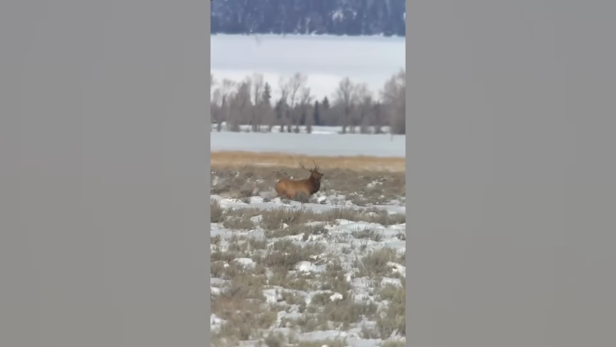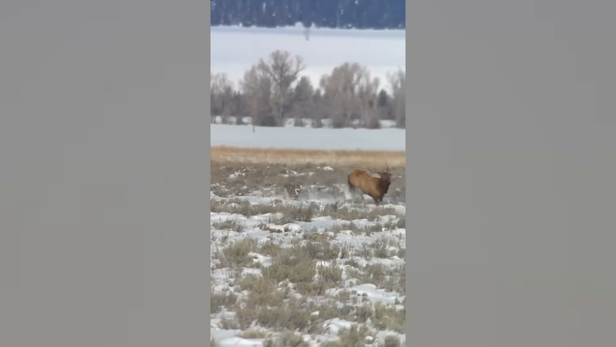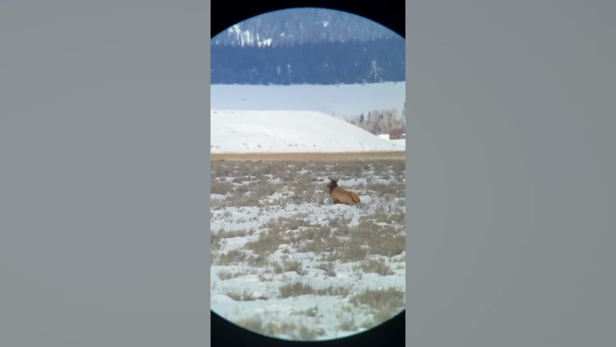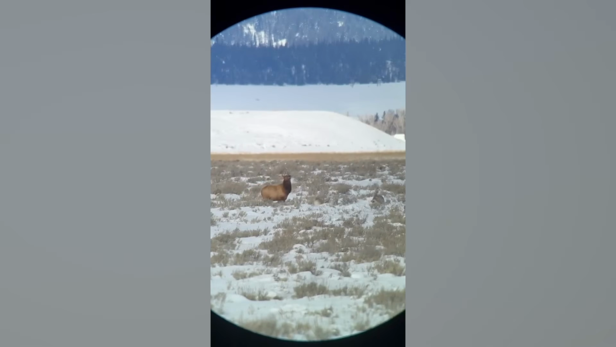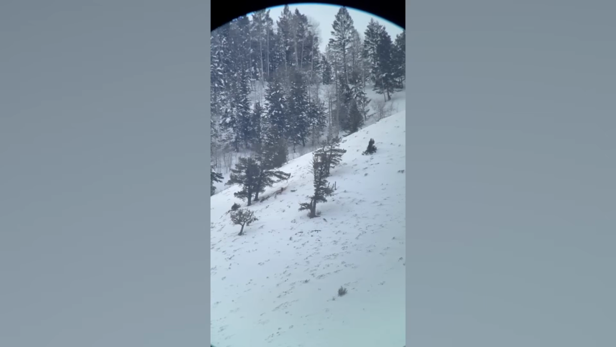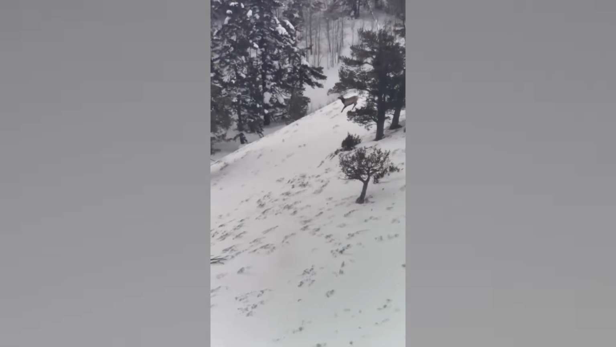They got him. Oh, he kicked one. There's two right on. They got them on both flanks. Oh! Be careful, big guy. Oh my god, it's like toying with it. There's three on it. Well, there it goes. There you go. They're coming down.